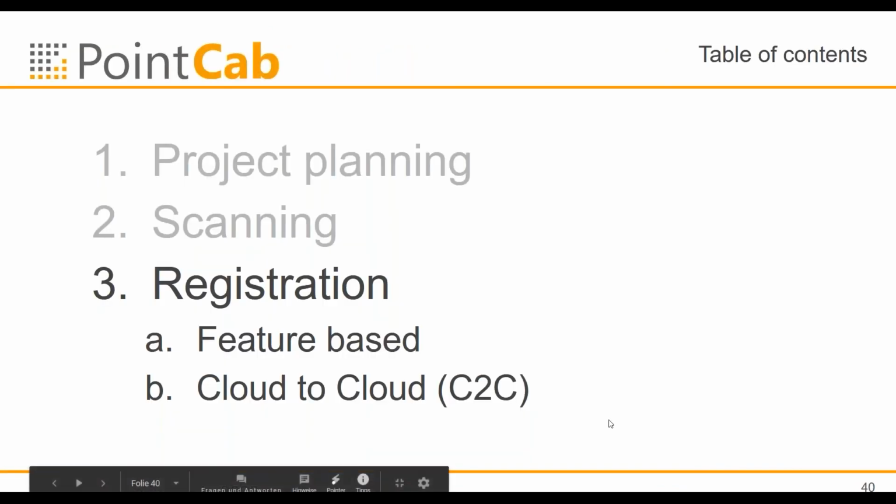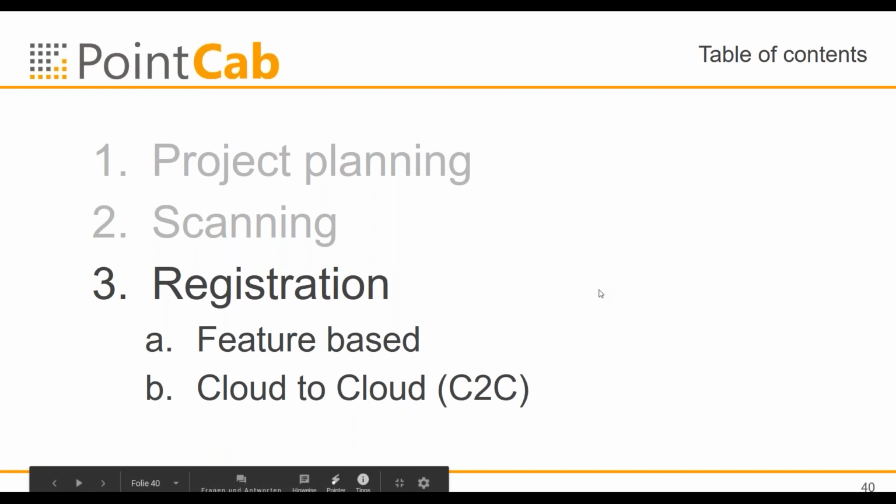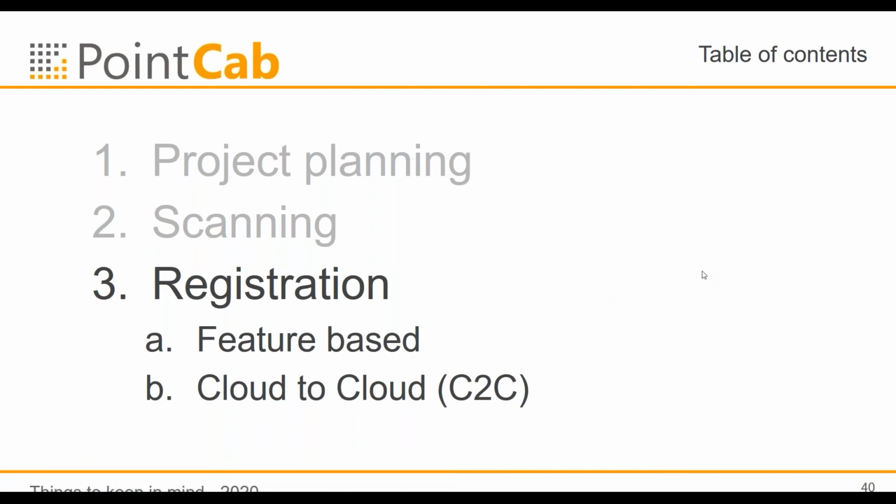So last but not least comes the registration. In this case, this chapter will completely be talked through by Richard and not by me. So Richard, here you go. Yeah, thank you. So I'd like to give some small hints regarding the registration.